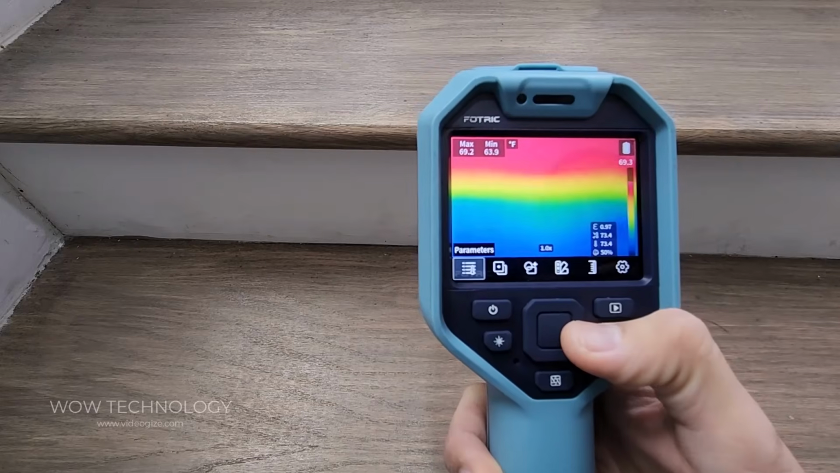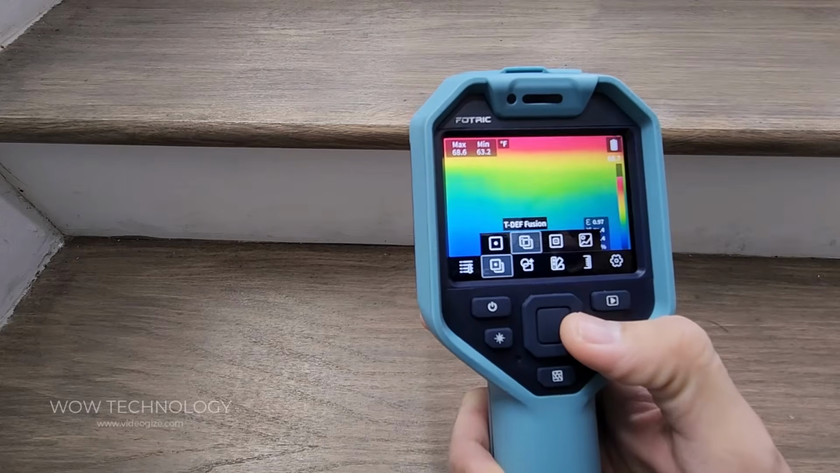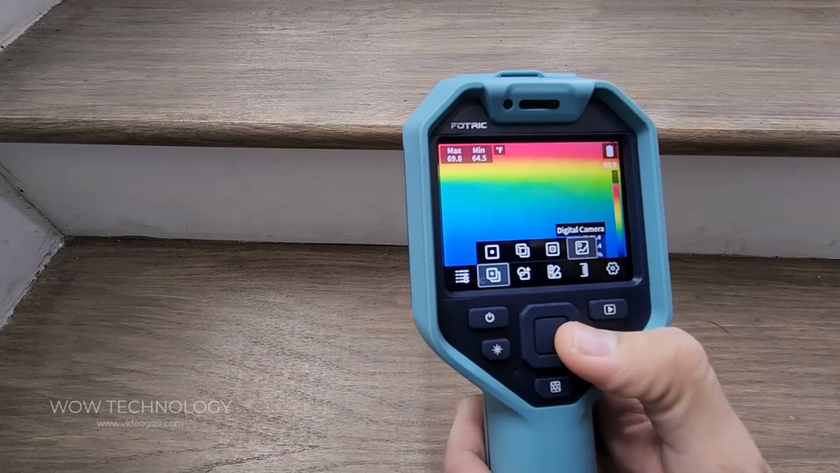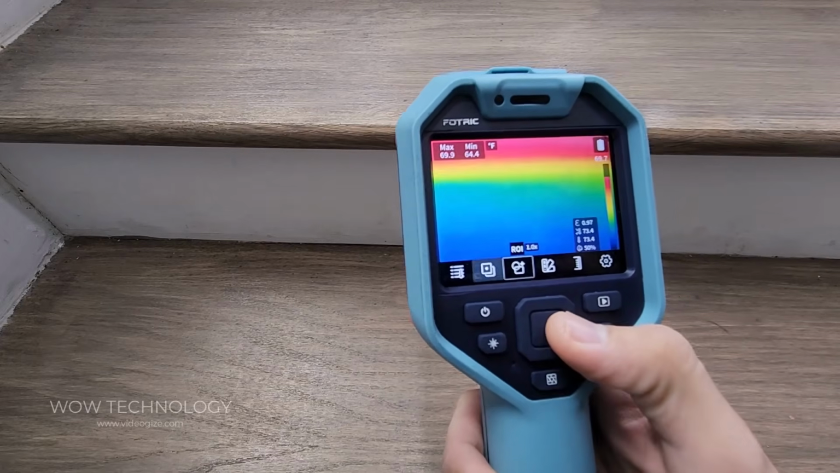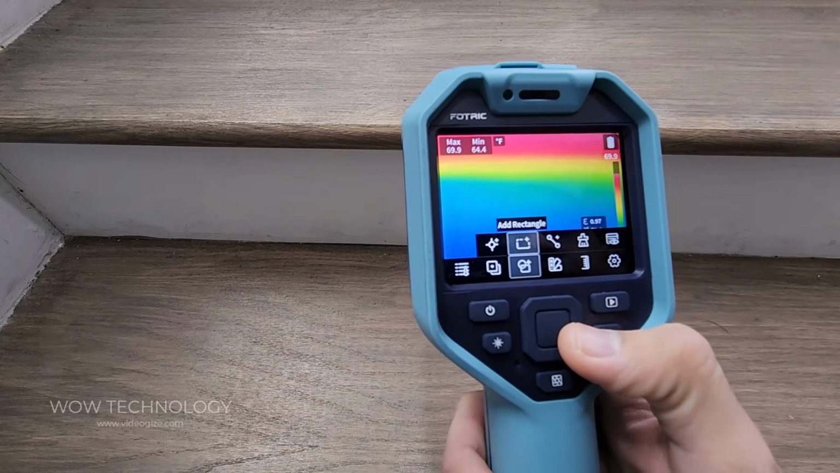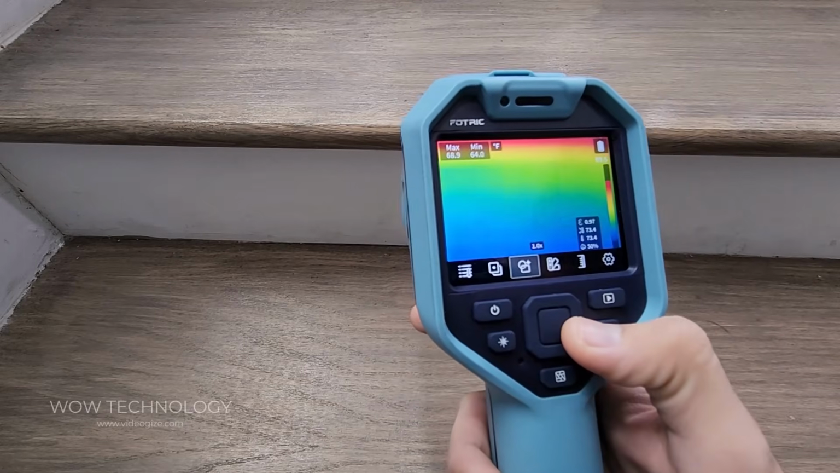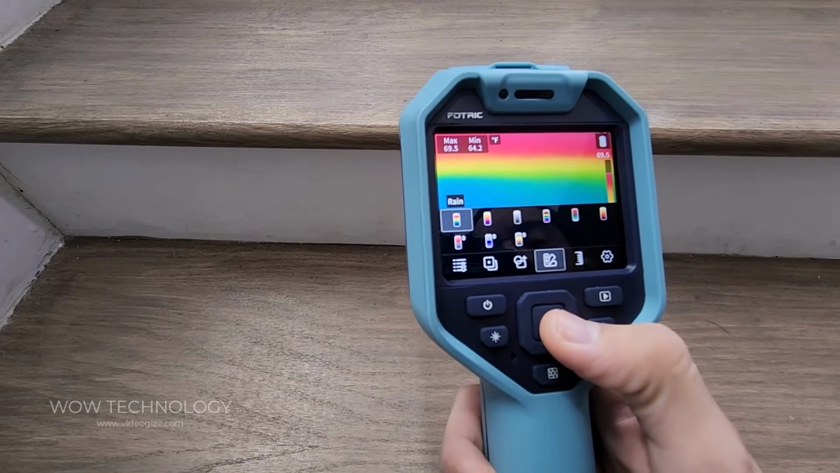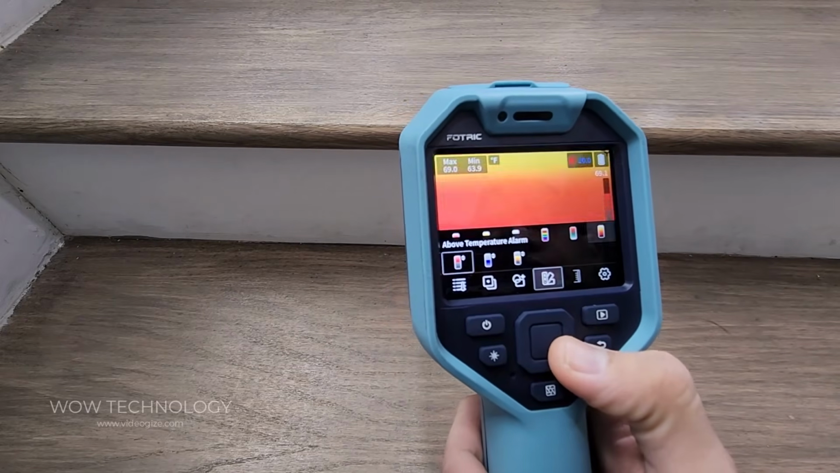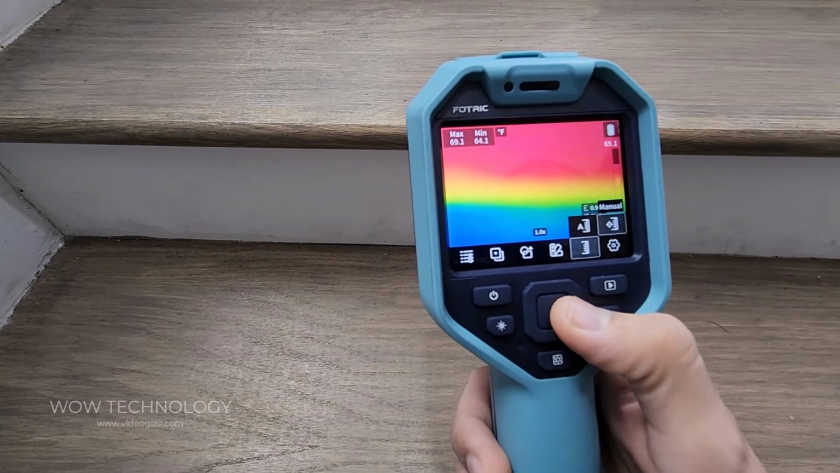So you have your different parameters, your image mode. You can have infrared, the T-depth fusion, picture-in-picture, and just a digital camera. Next is your ROI. So you could add a spot, add rectangles, add lines, you can clear it. Here are your different palettes. You can set the different colors that you want, depending on what you like the best. Here you can set different measurements. You can do auto measurements or manual measurements.